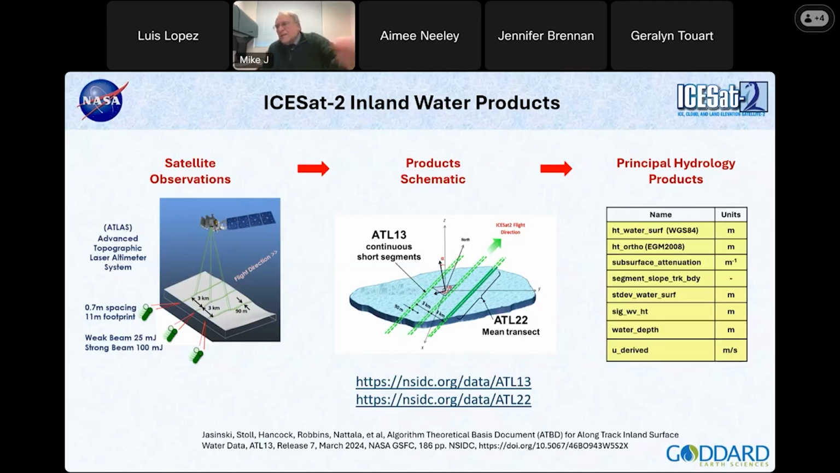Okay, and all this information that we have right here in this snapshot is in this document, ATL13, the algorithm theoretical basis document. It's online, easy to obtain. The most recent edition, version 7, came out just in August of this past year.